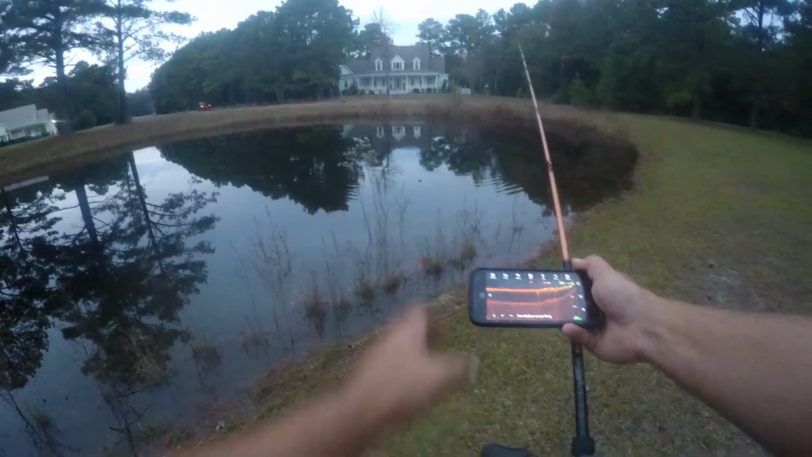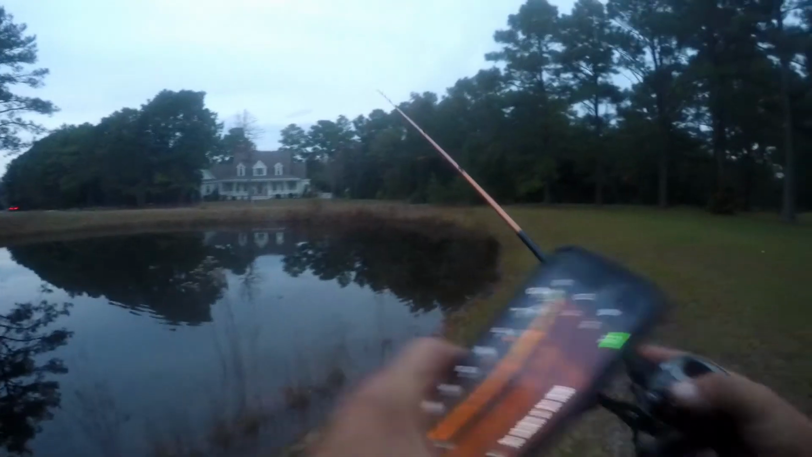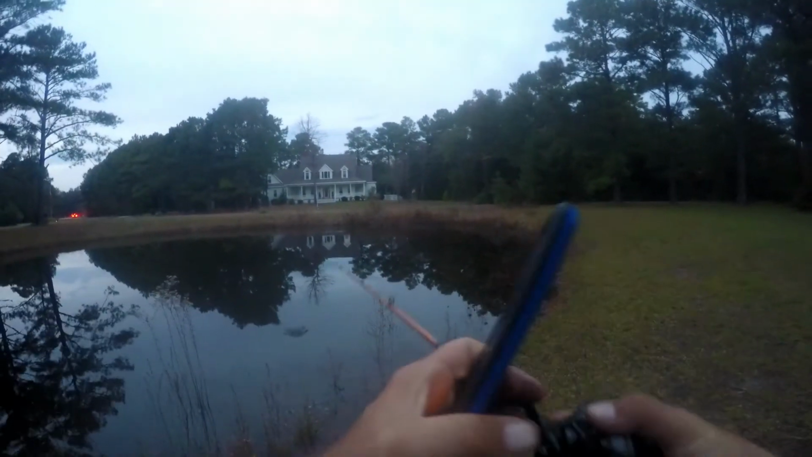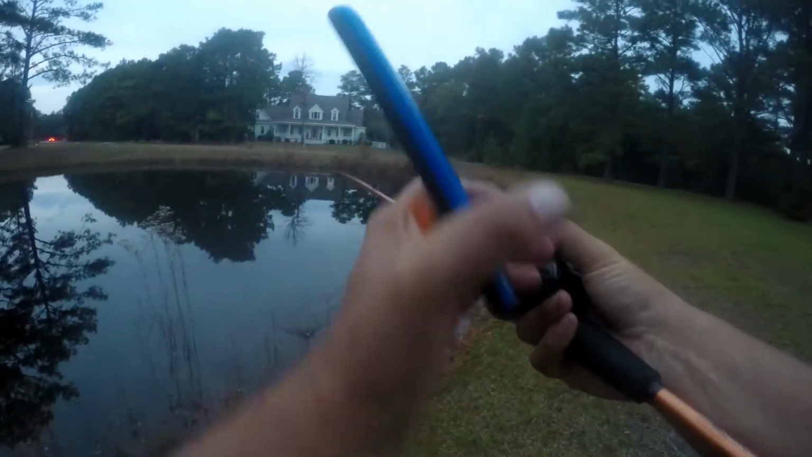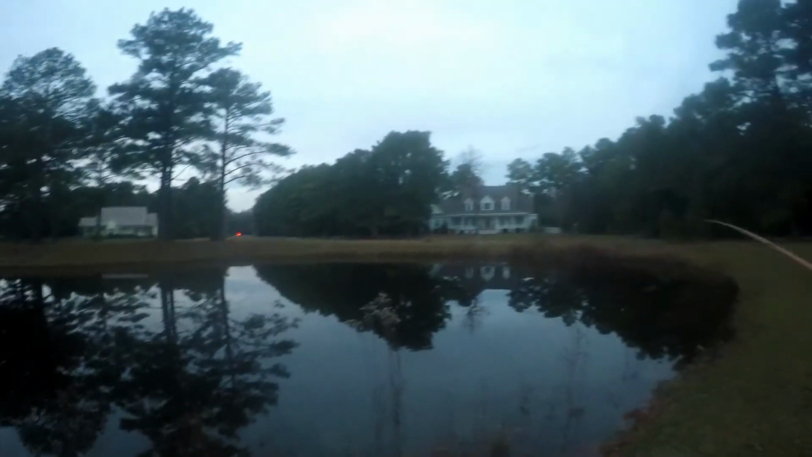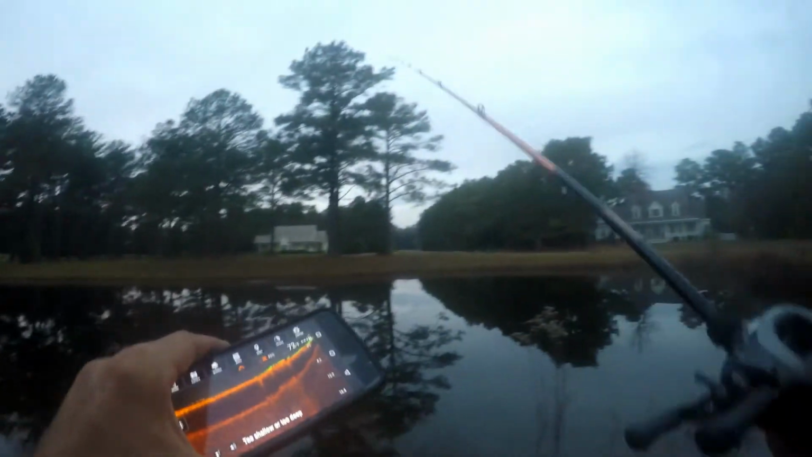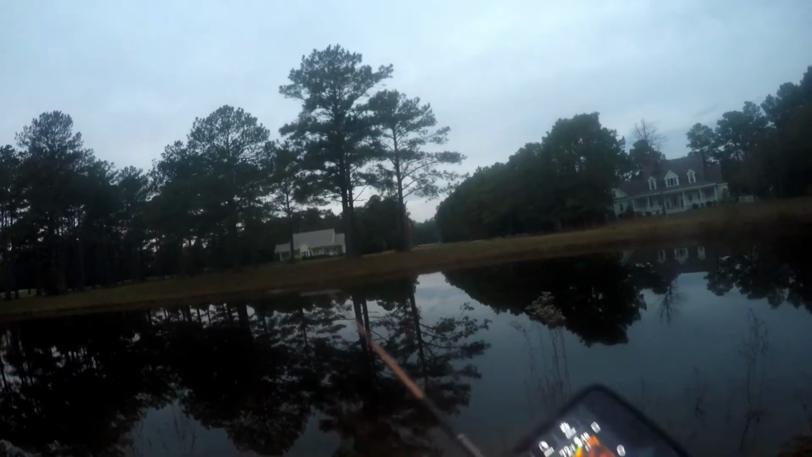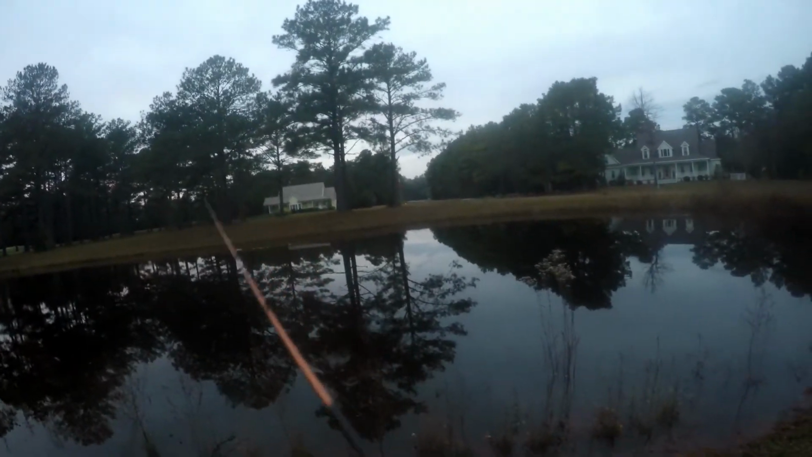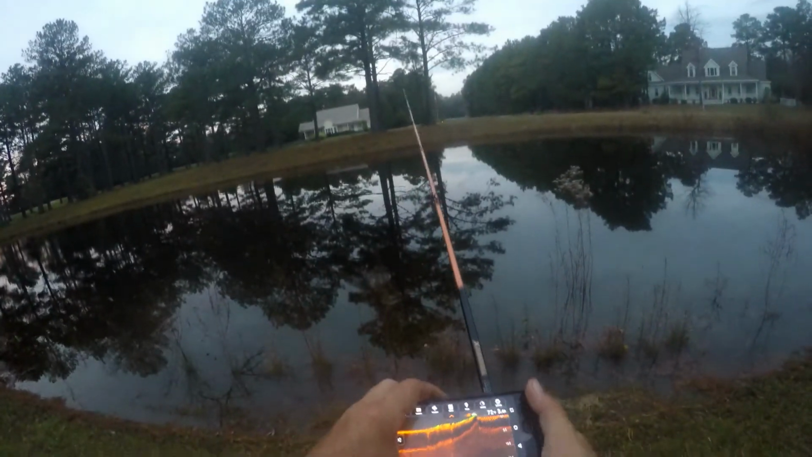Saying it's too shallow. As you'll notice, this is why I tend not to use this for like little ponds, because when it's too shallow, it just doesn't work. It can be very frustrating. It's mainly why I use it on bigger places like big lakes and things like that, and kayaks. A little pond like this, it's really difficult.